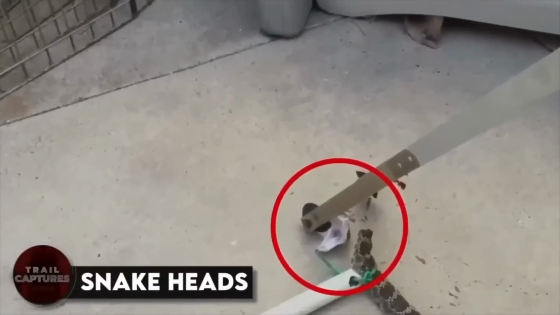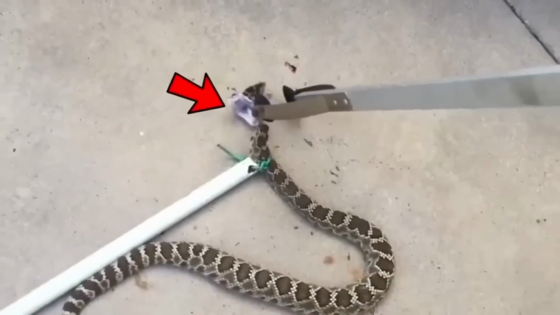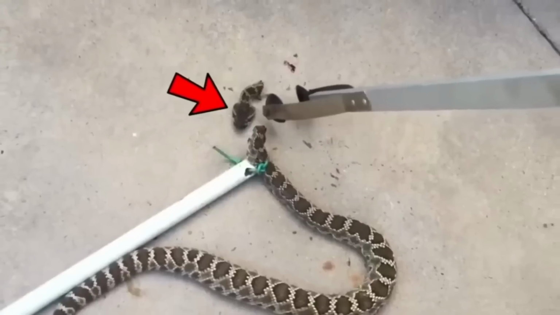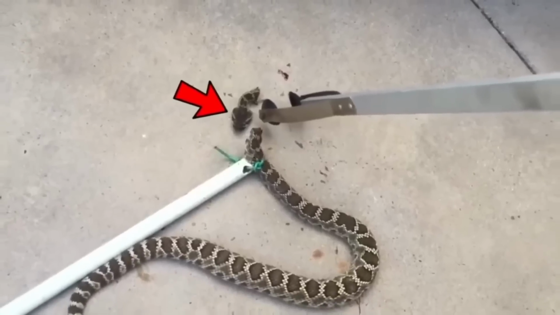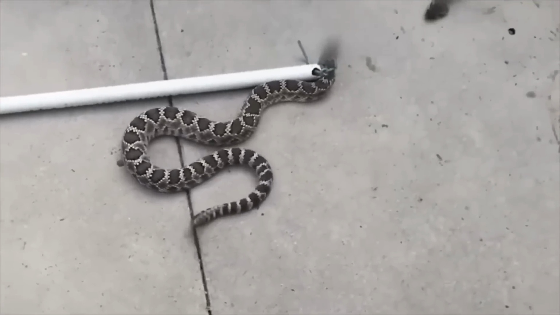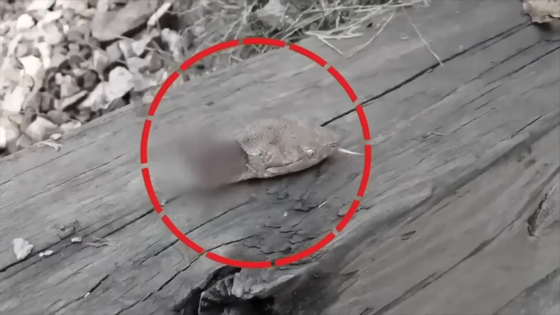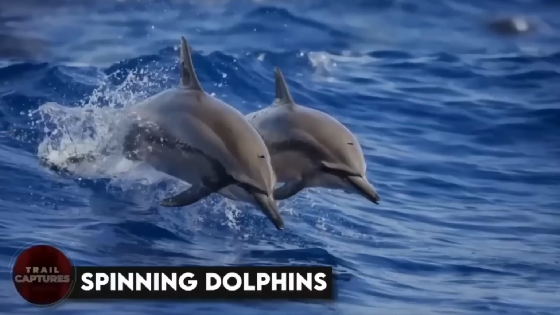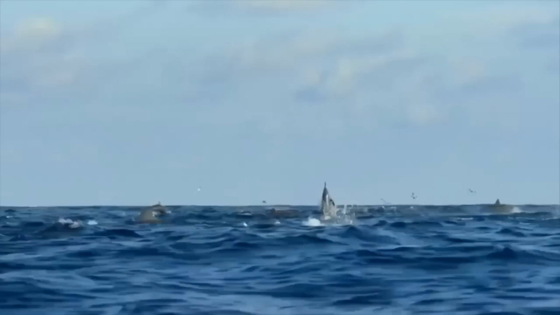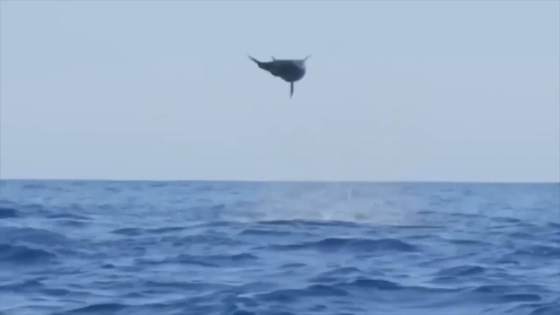Snakeheads. So there was this wild incident where a farmer found a snake's head in his backyard, and it was still alive. I mean, can you imagine that? The head was moving. It's pretty insane, but apparently, snakes are different from other animals. When they lose their heads, they don't need a lot of oxygen to keep their brain going. So the head can actually survive for hours without the body. Crazy, right?